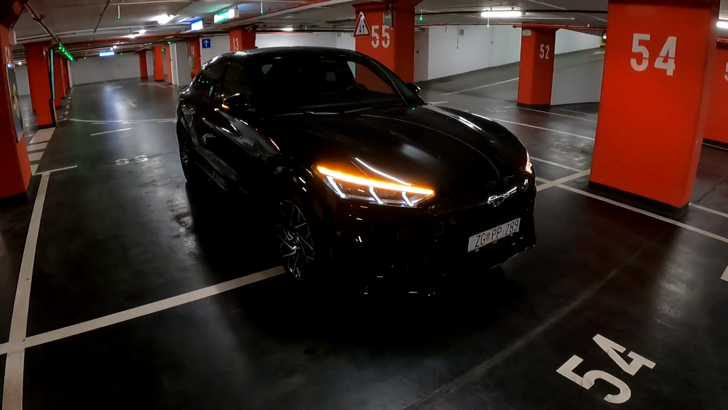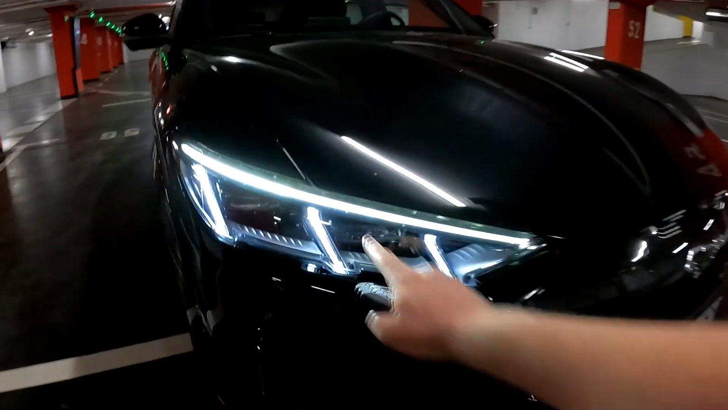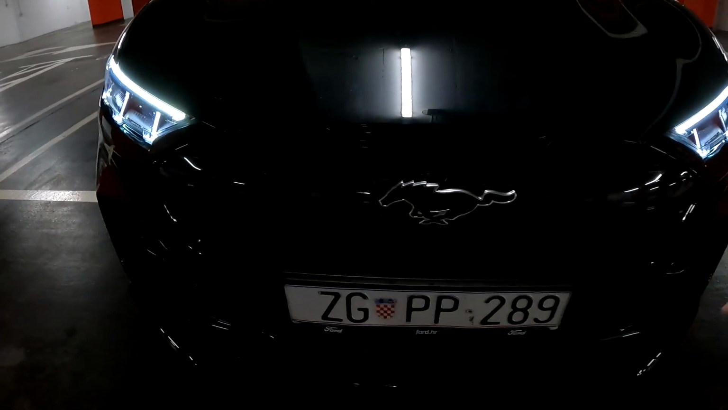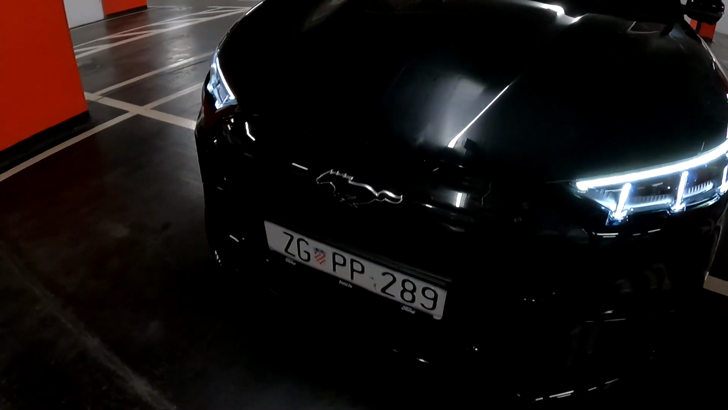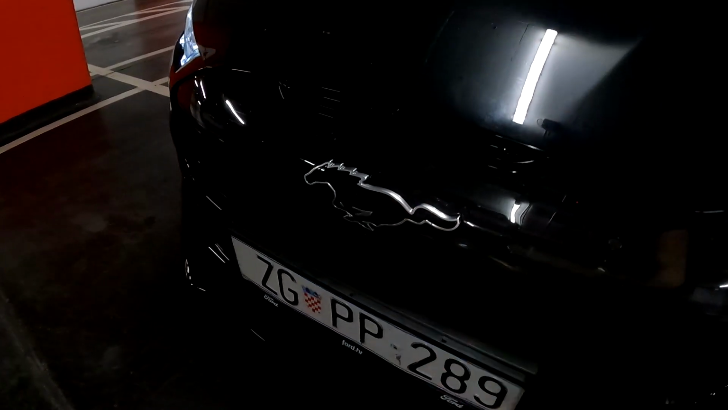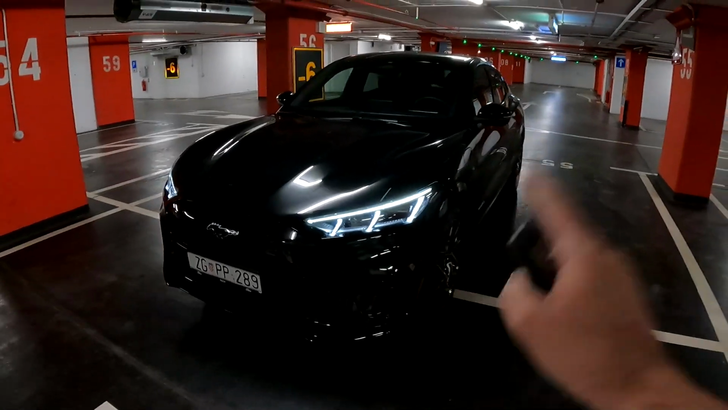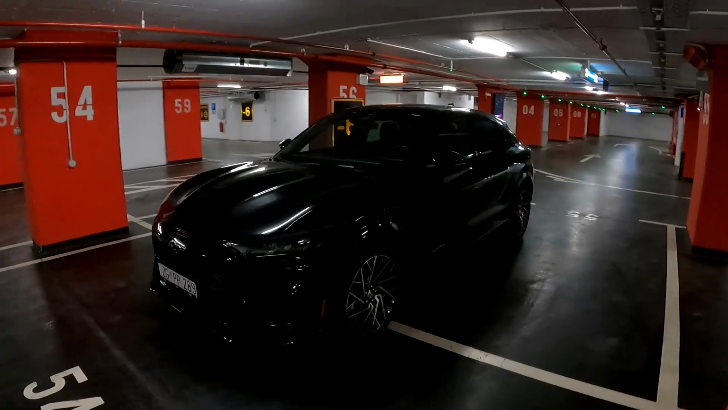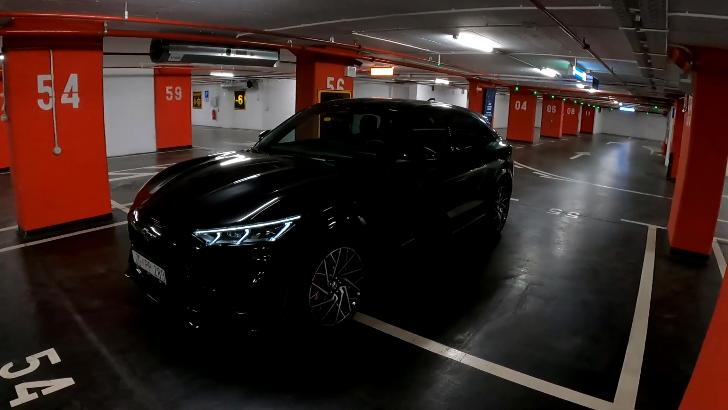And when we unlock it, we are greeted with the dynamic indicators and a very slim adaptive LEDs. You also see the panel here, of course, instead of the classic grille, because this is obviously an electric vehicle. So this panel with the Mustang logo, front camera, and adaptive LEDs standard on this one, LED standard on the other lower trim models.